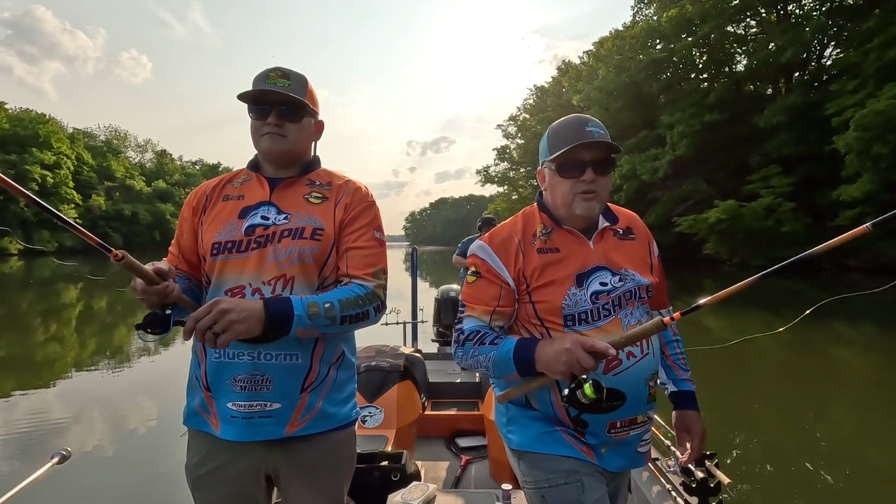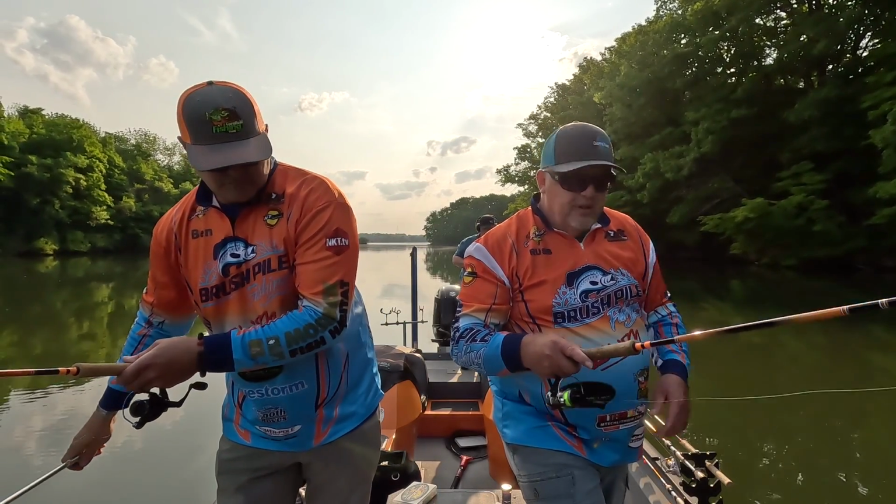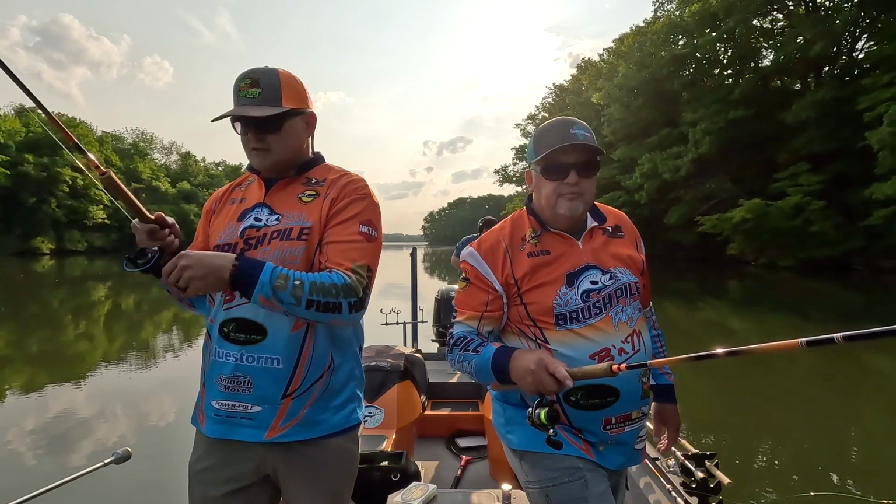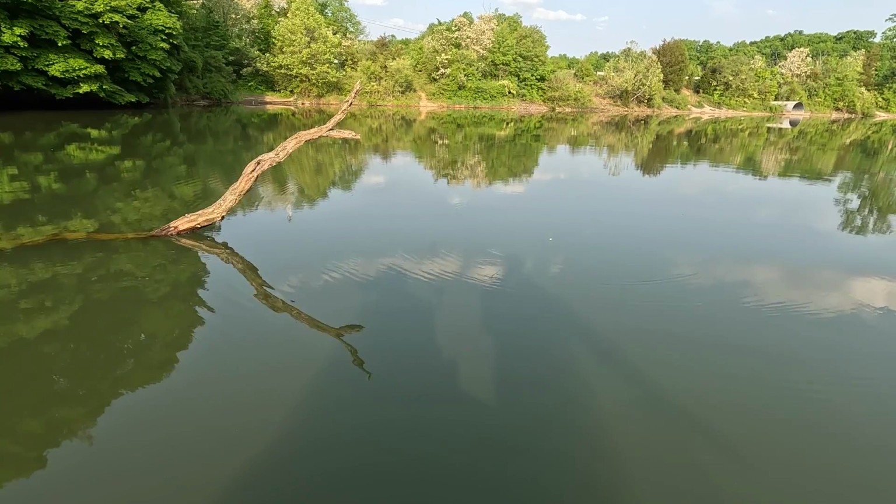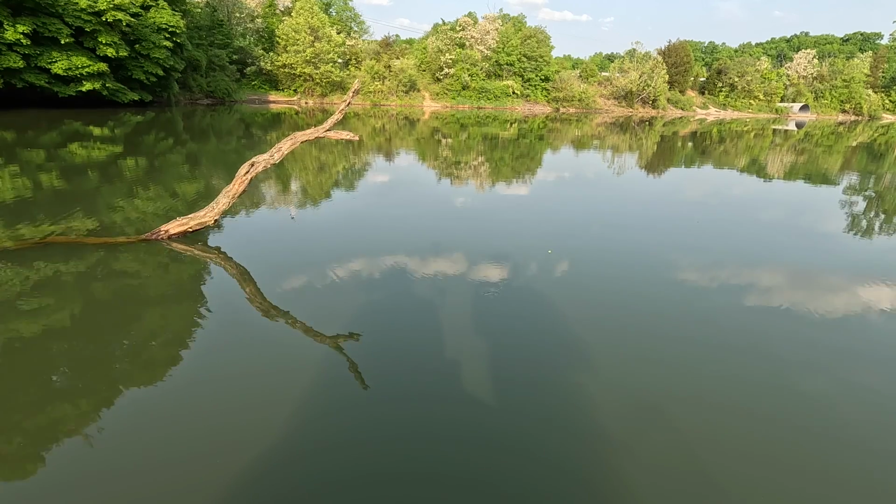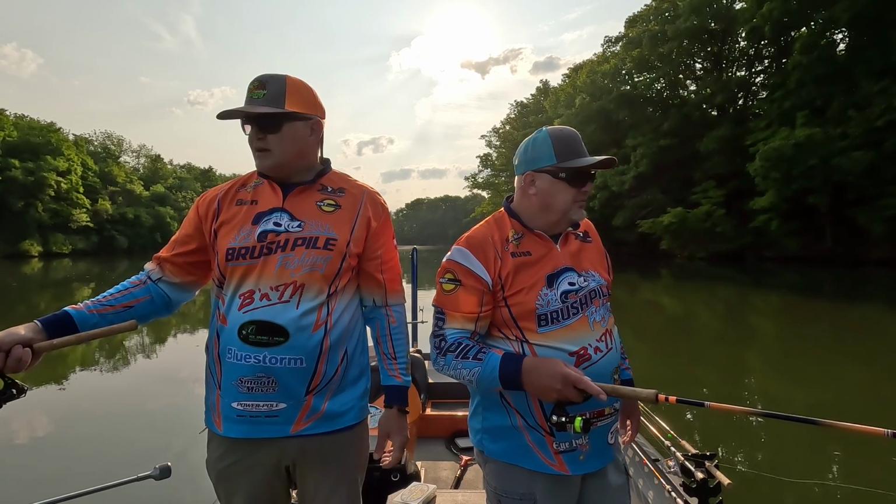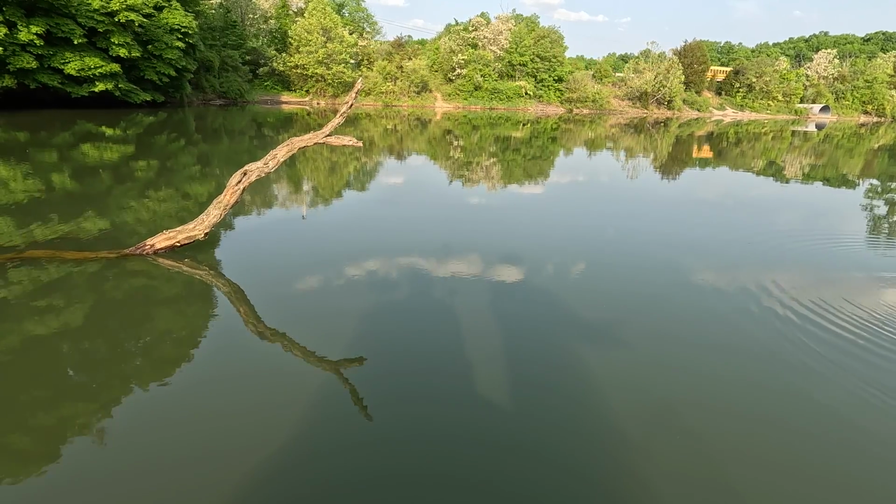And what we may do too, folks, right now they're suspended out the end of this, but we'll work our way right up to the shoreline, see if they're shallow also. There's a bunch right there, 30 feet out. Those are some good sized fish too, right at that branch. I like this watercolor. It's just got a little stain to it, but it's pretty clear. I'm watching them on this LiveScope and they're moving around quite a bit. There's some right here, right off the side of the boat.